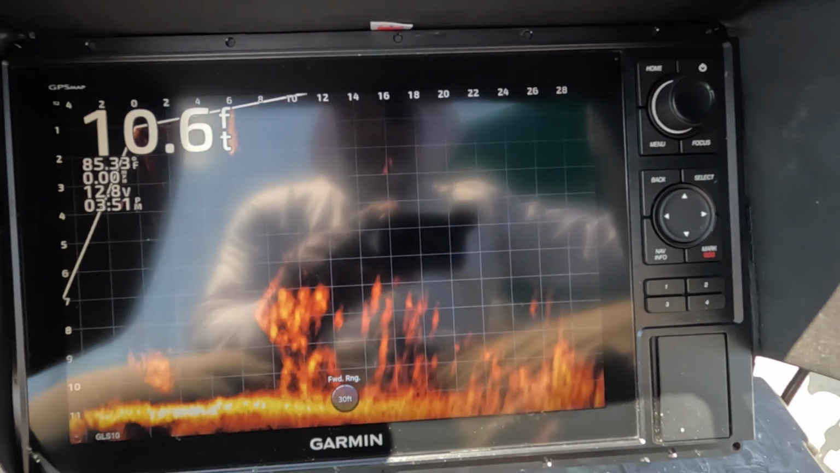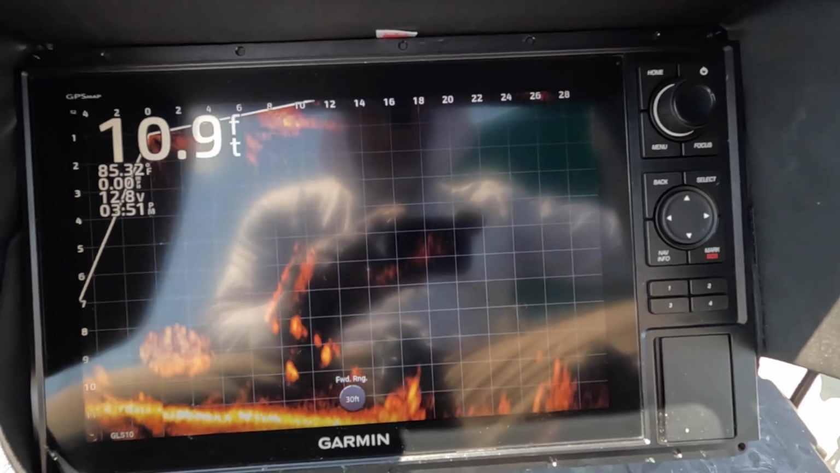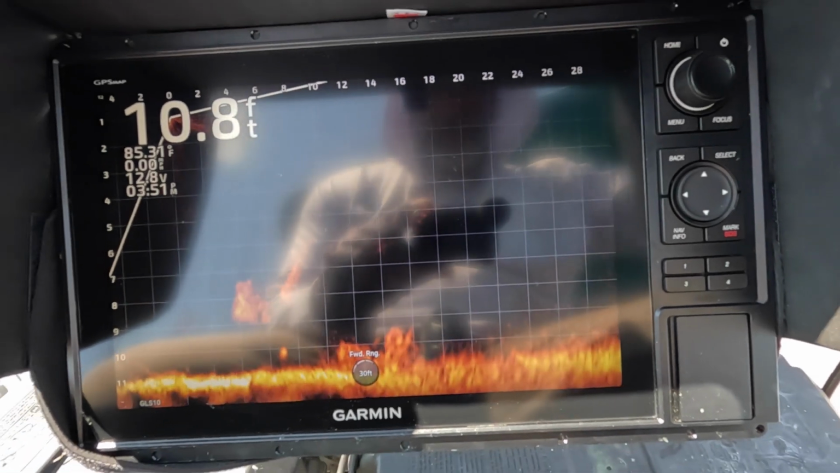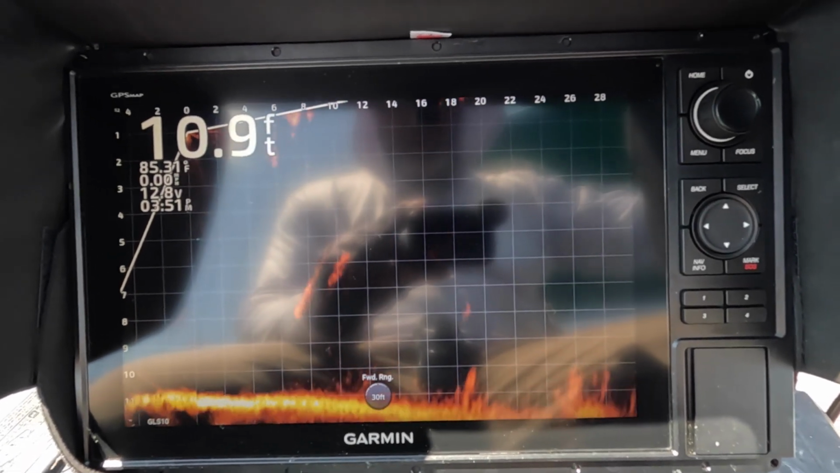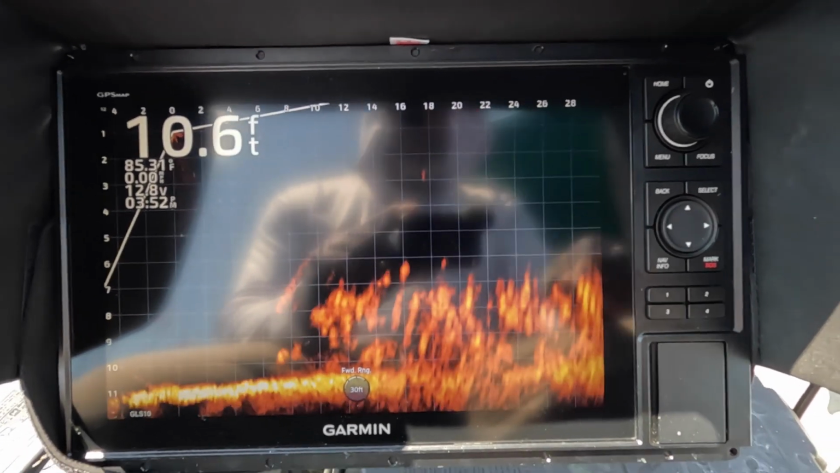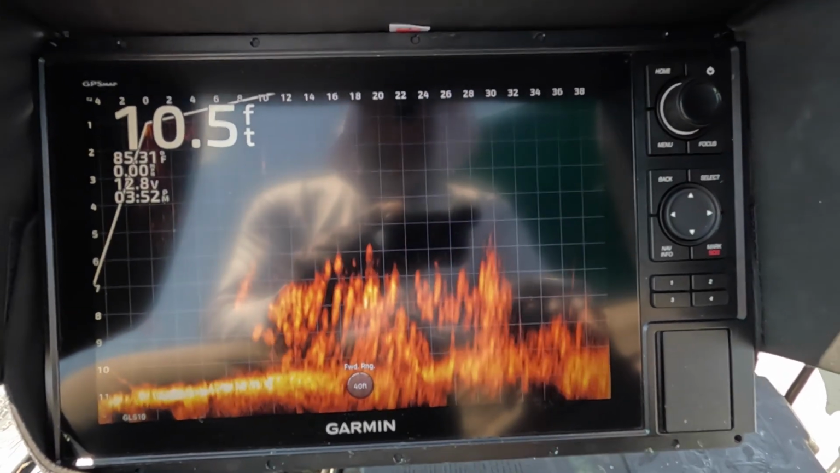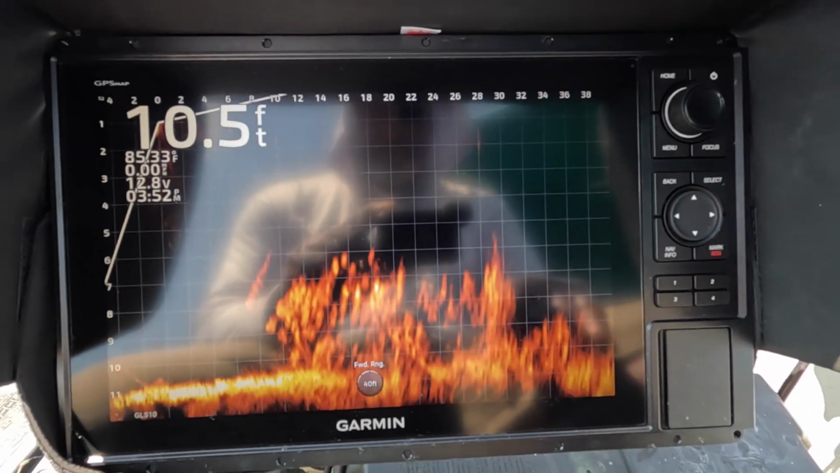But anyway, that's just a portion. They're kind of scattered out. If I go all the way around the boat, they're all the way around the boat. The bigger fish are going to be in smaller schools a little bit further out. Okay? Anyway, they're just school number 1. Going to go ahead and go check on the rest of them.